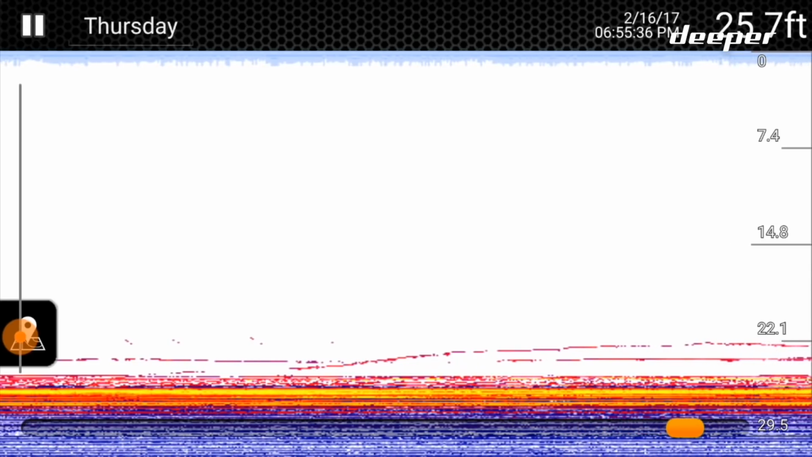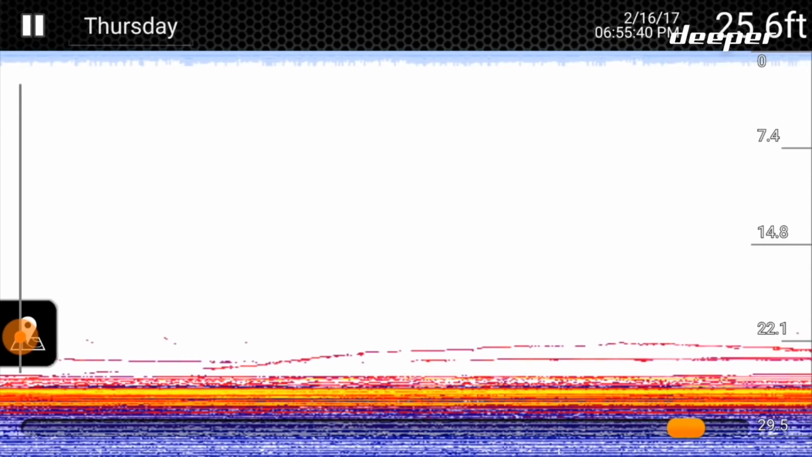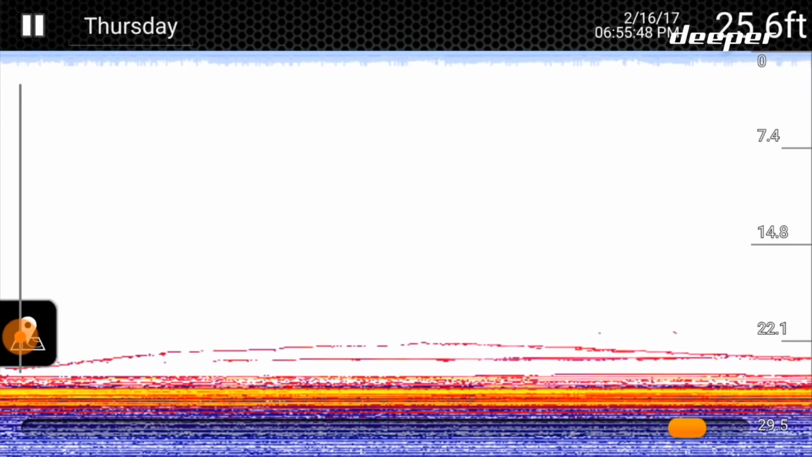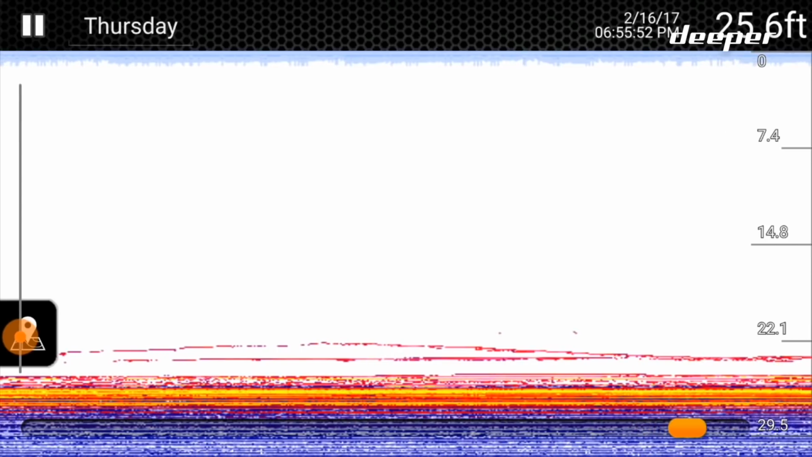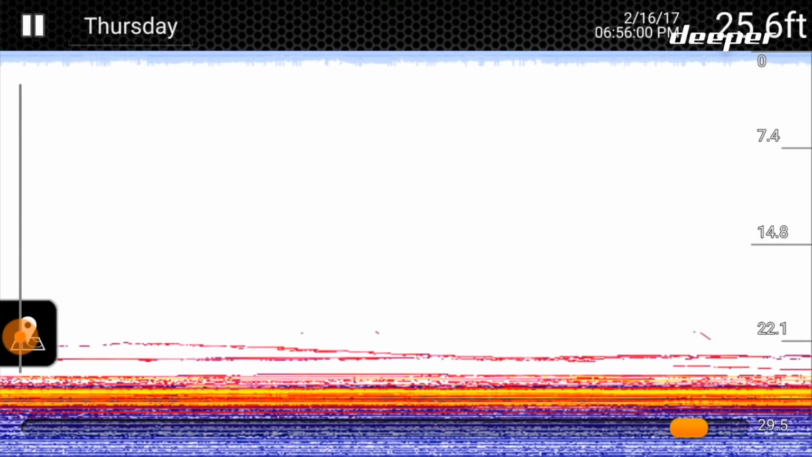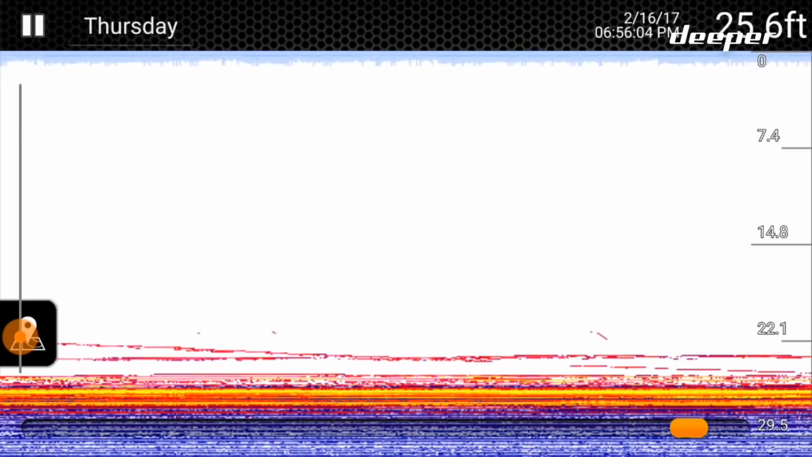I have the sensitivity set pretty low so that I really can't see my jig unless I give it a jig, and you can sometimes see a little flash of it. Otherwise, it's just the fish that I'm seeing. And you can see right now the screen is pretty full of them. There's at least, I'd say, 4 or 5 fish down there near the bottom.